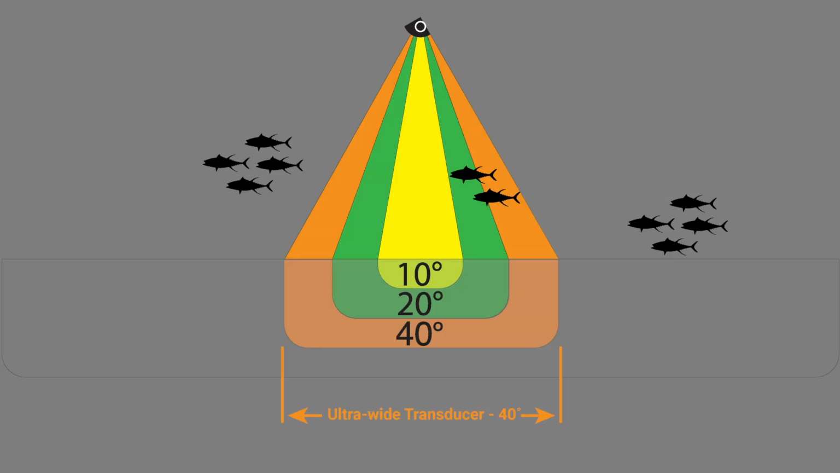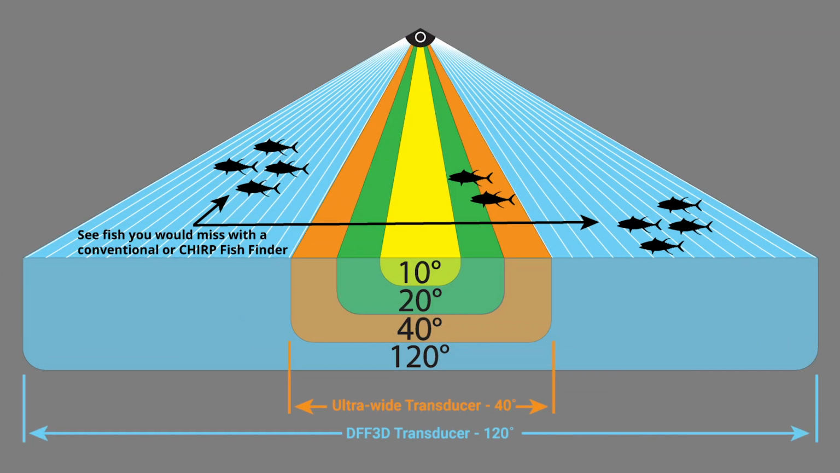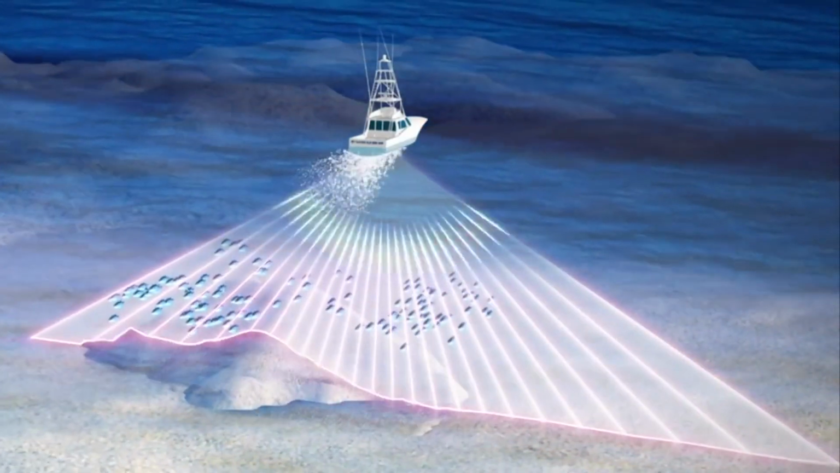One of the great aspects of the DFF3D multi-beam sonar that we've partnered with Airmar to make is the wide angle coverage. And that's really hard to overemphasize because even the large or the wide or the ultra wide transducer single beam is about 40 degrees. With the DFF3D multi-beam, we have higher frequency, but we break out from our competitors because it's a full 120 degree coverage area. And that is just so unbelievable that we can put that kind of technology into a small transducer. We can see 1,000 feet under the boat.